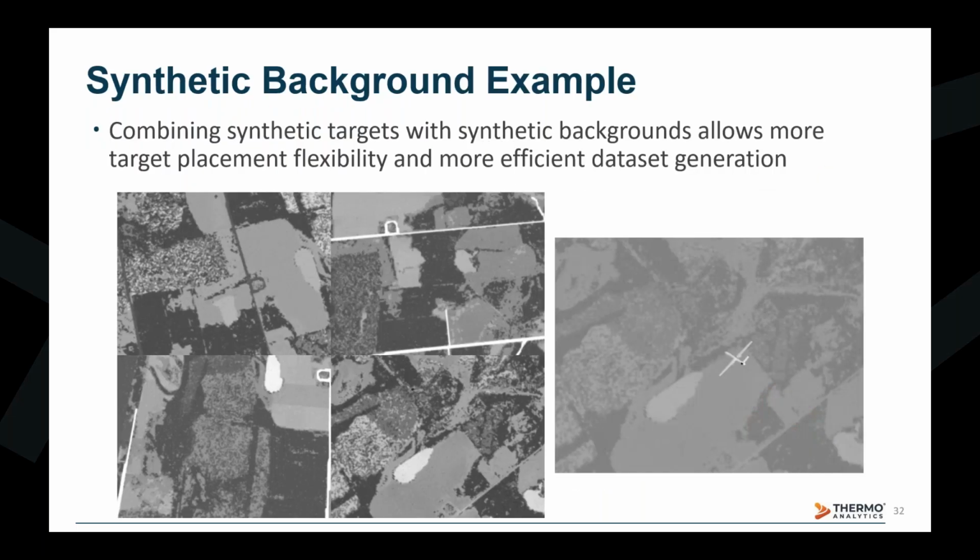The image compositor can also be used to expedite the process of generating vehicle imagery against a ground plane. Computing view factors between an aerial vehicle and every element on the ground plane is a very computationally expensive task. Each target translation also requires the recomputation of view factors and thermal results, slowing down the overall dataset generation process. By combining a synthetic target with a pre-generated synthetic background, it allows for more target placement flexibility and more efficient dataset generation.